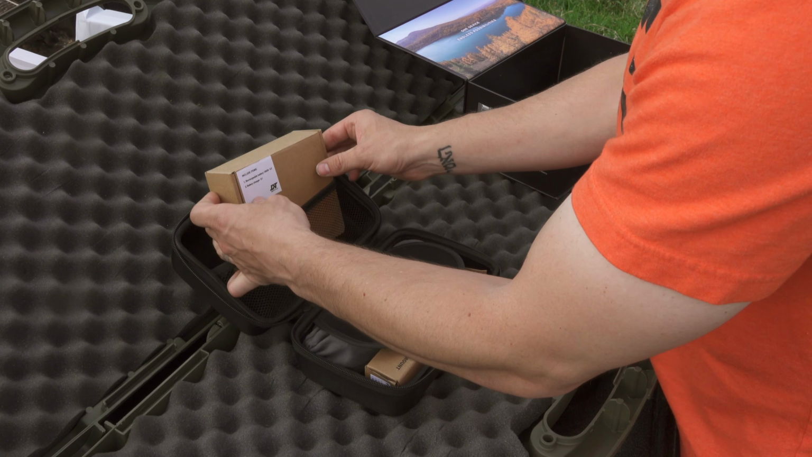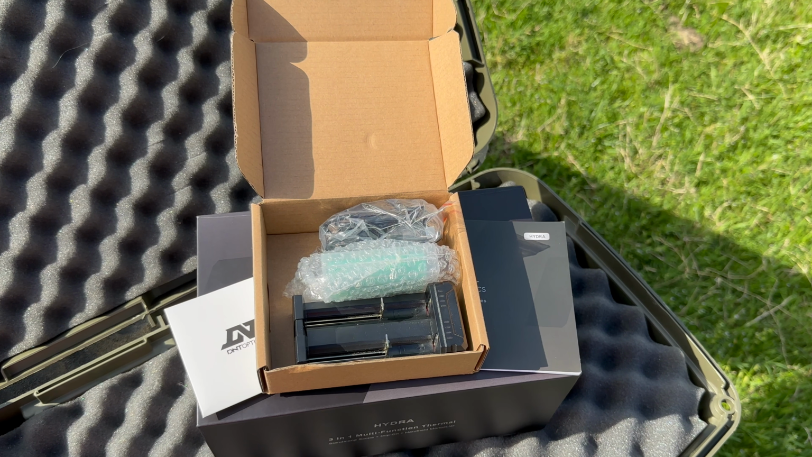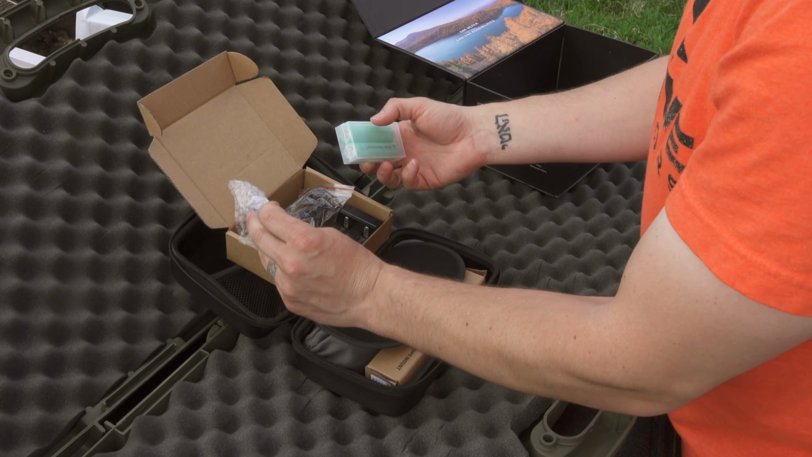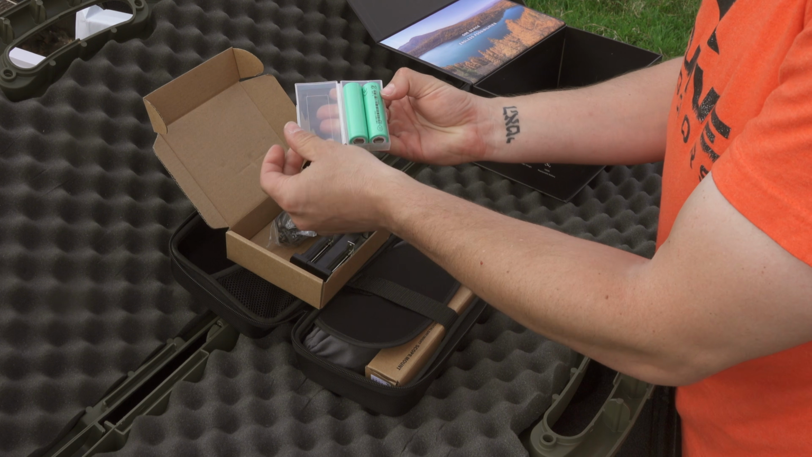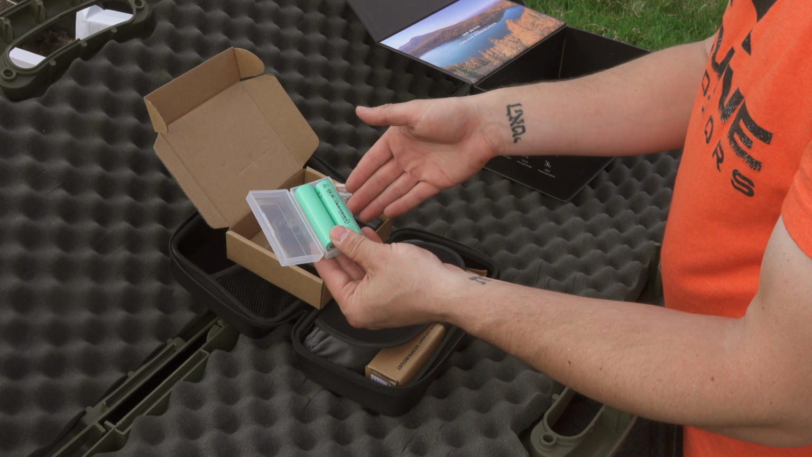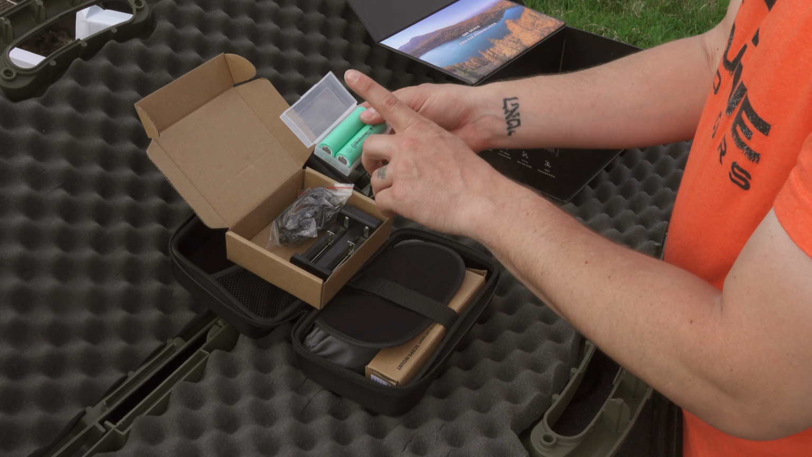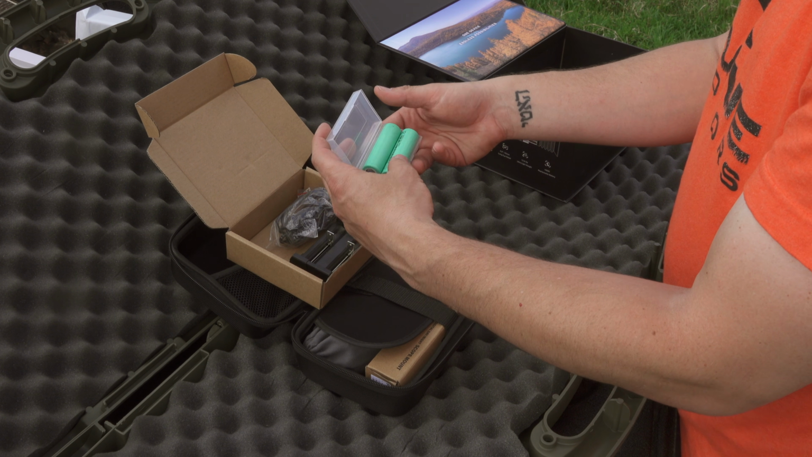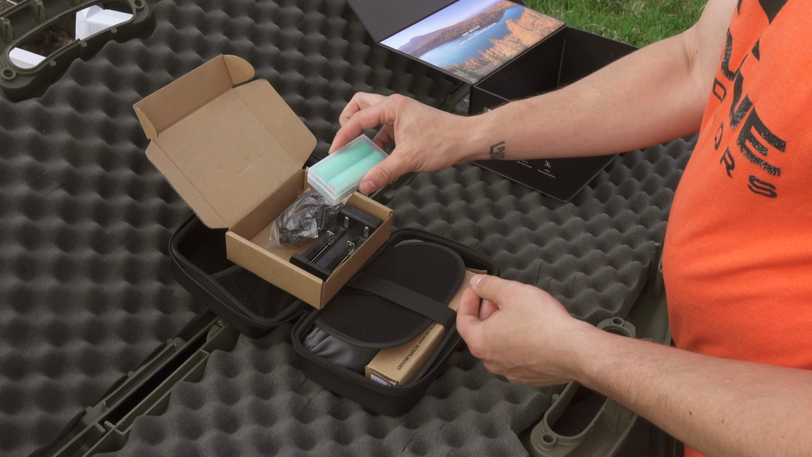And then this box is going to have the batteries and the charger. And so you have two 18650 batteries. These are going to be rechargeable batteries that you're going to have here in the pack. You can open those up and you can see it's nice to have two. Only one is going to need to run the camera, so you can have one on charge or just have a backup, have them both charged before you go out on hunts. You're going to usually burn through one battery in a full night's hunt, so it's always nice to have a backup and not have to worry about charging it on an all-nighter when you are out and about.